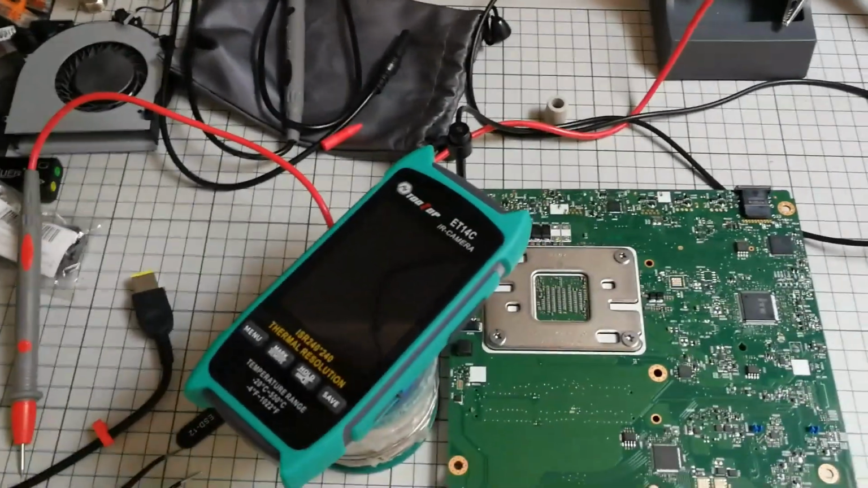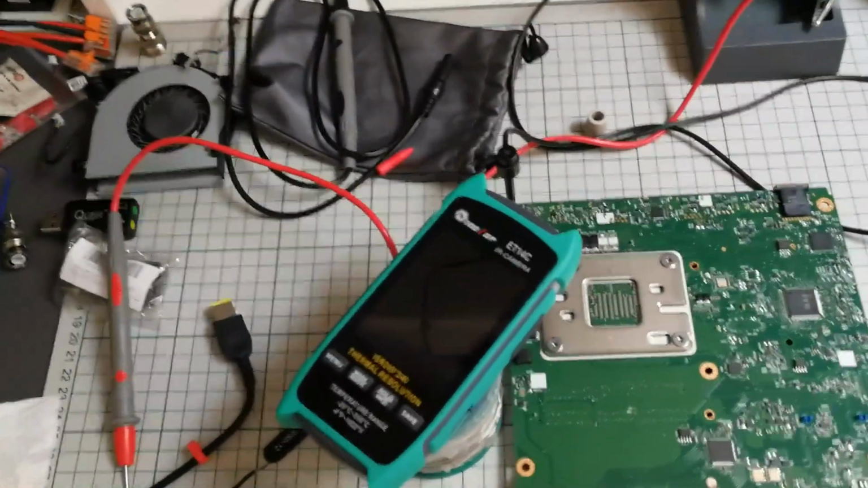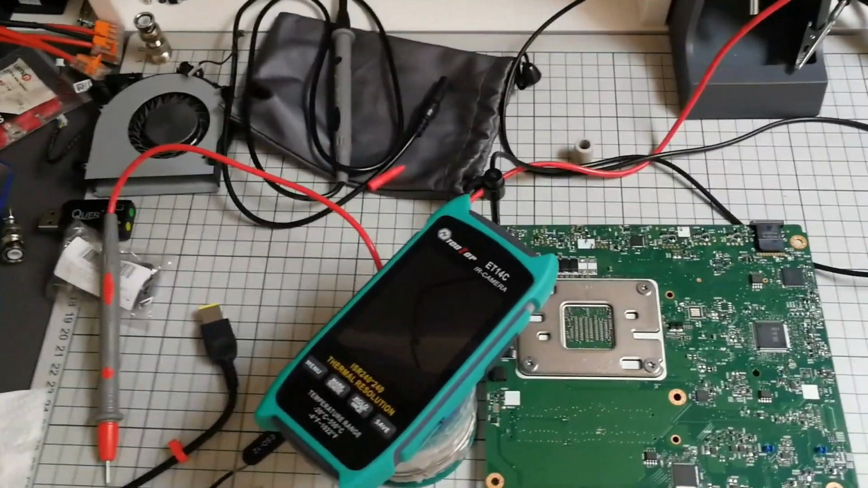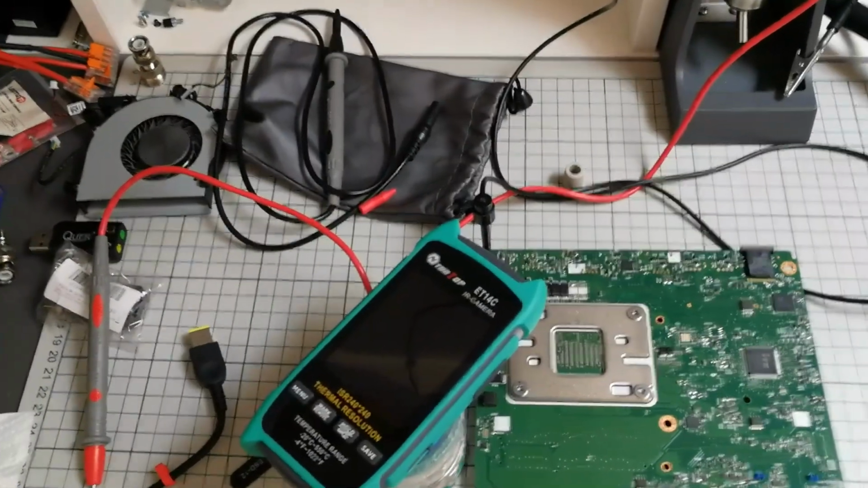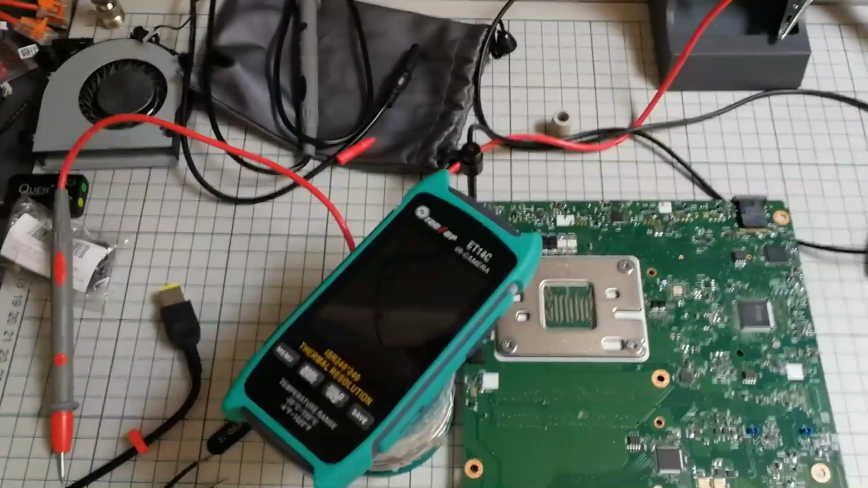We did it, boys. We found the short. Well, actually, not really, but we found the shorted component. Let's hope it's the only one. Let me show you how I did it. Of course, I did it off camera, but yeah.